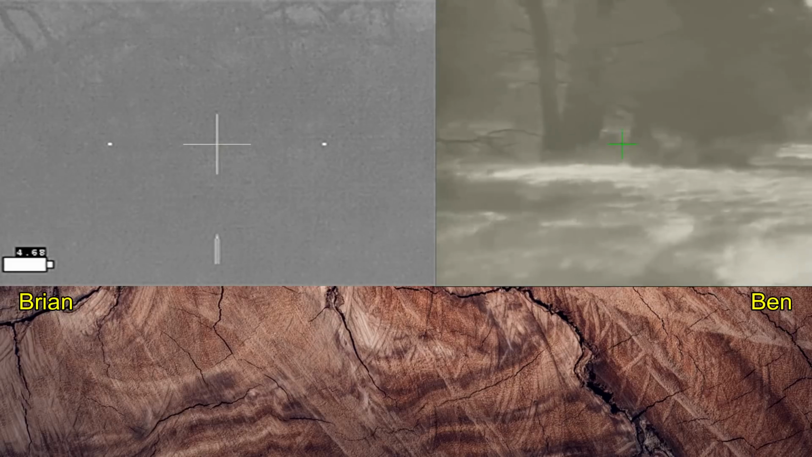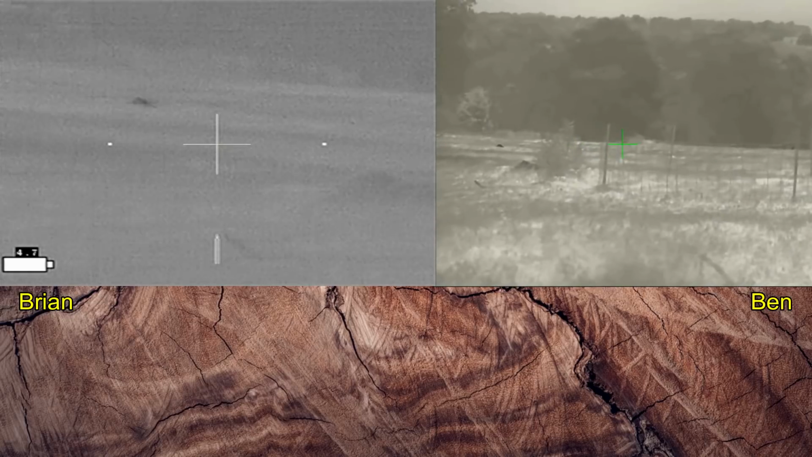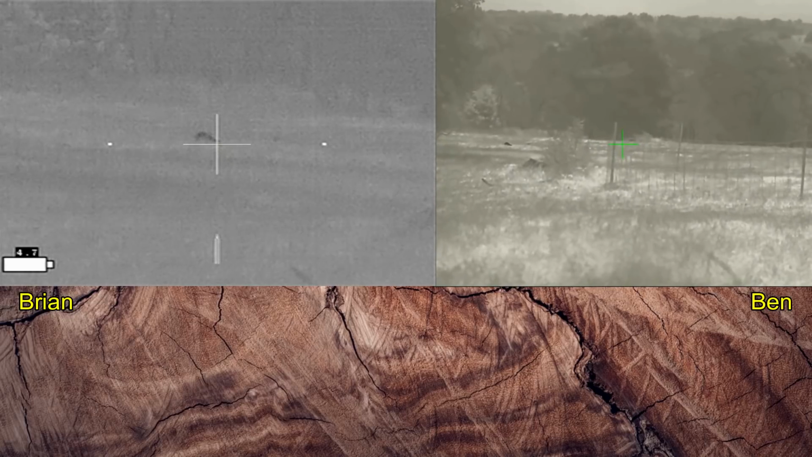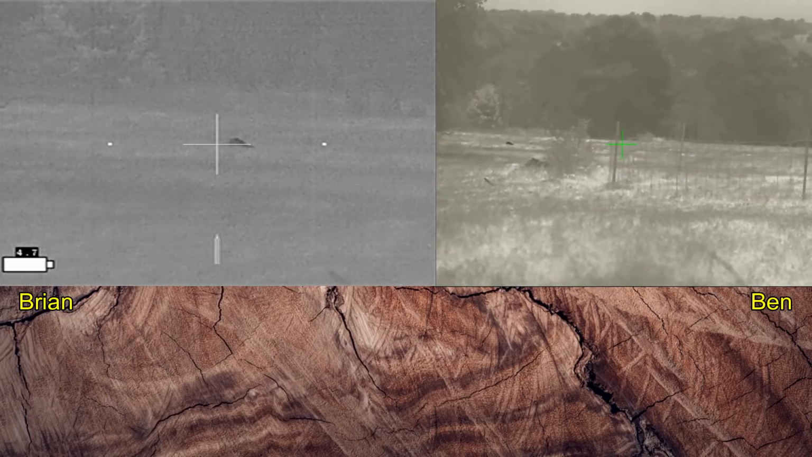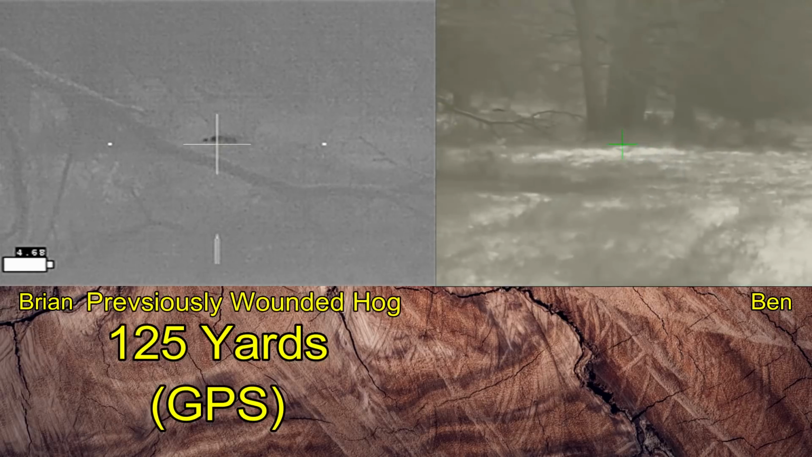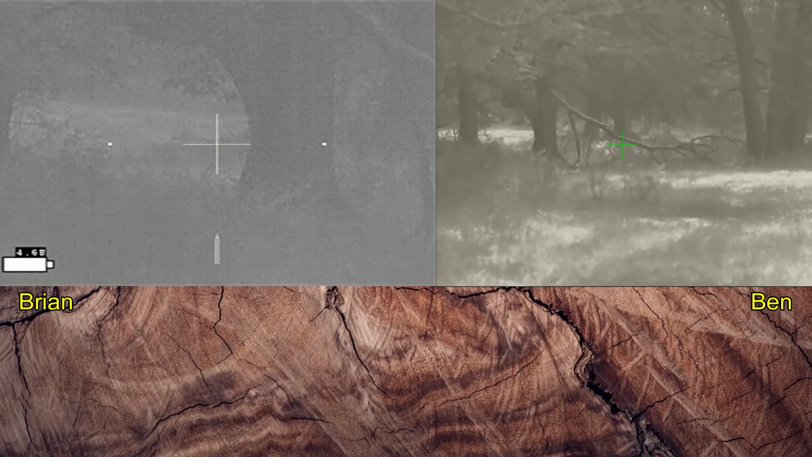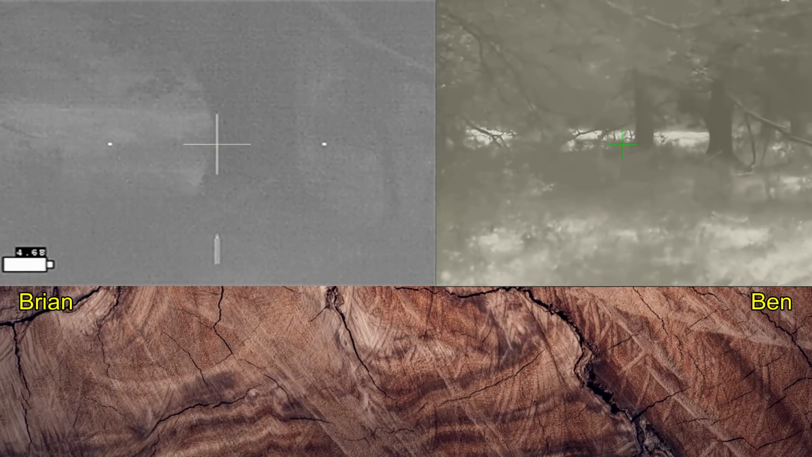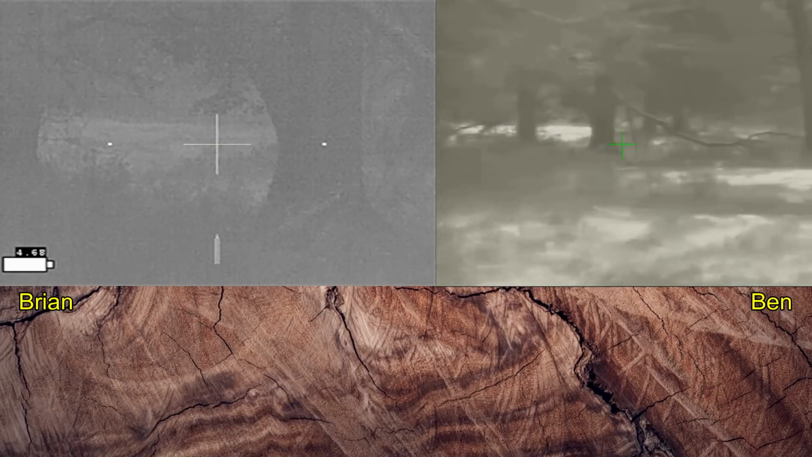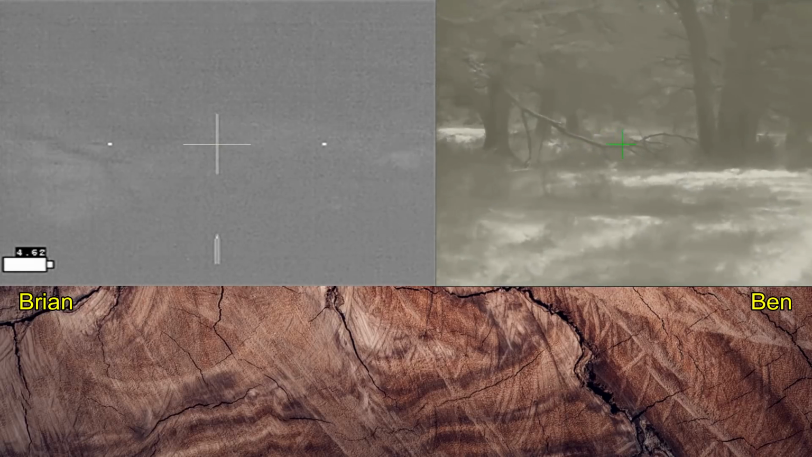Be patient. Good shot. I just caught the trail edge of that. Nice shot. Thank you. It may have been high on the back. It may still be moving. No motion detected.